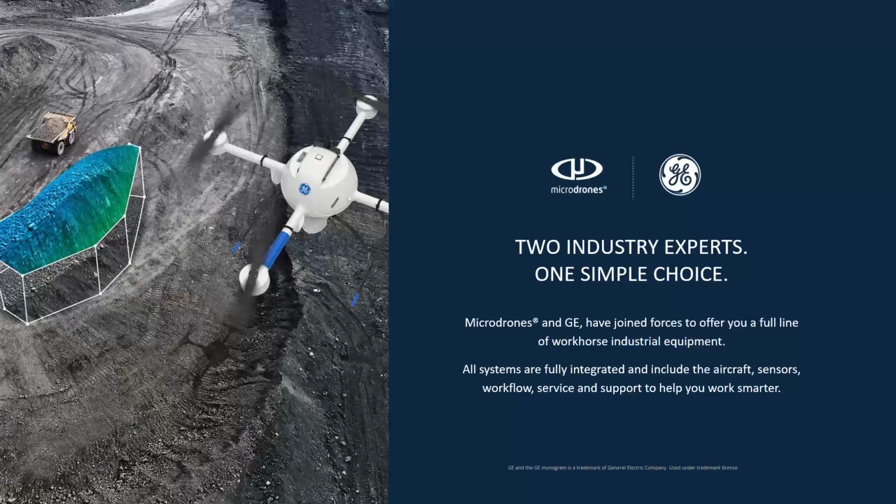Before we hop into the hardware, we had a pretty big announcement earlier this year with General Electric. General Electric spent the last 4 or 5 years diving into the UAV industry, wanting to make a splash in this industry. After their research and looking at different manufacturers, they decided to partner with Microdrones.